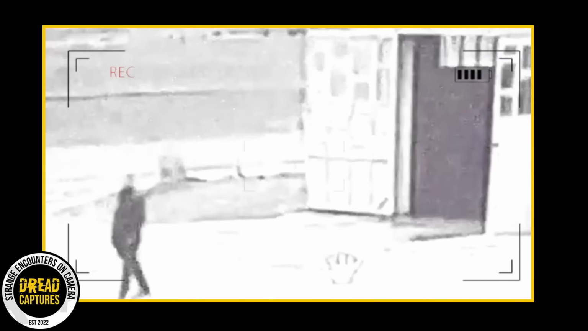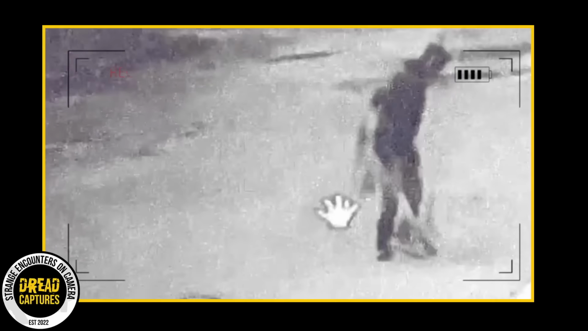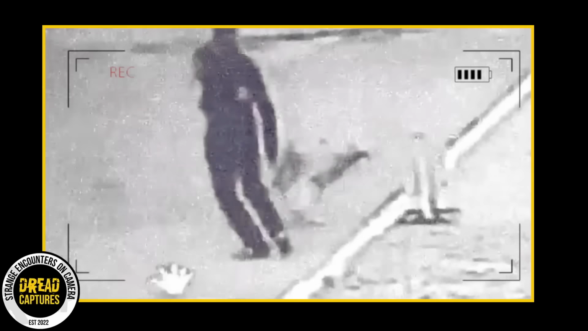Check this crazy clip out. We see a man come out of this guard shack, just stretching his legs, when out of nowhere a freaking wolf comes up from behind him. He attacks him and latches onto his arm. Luckily, he shakes him off. Well, I guess I should say the wolf decided he didn't want to pursue this.